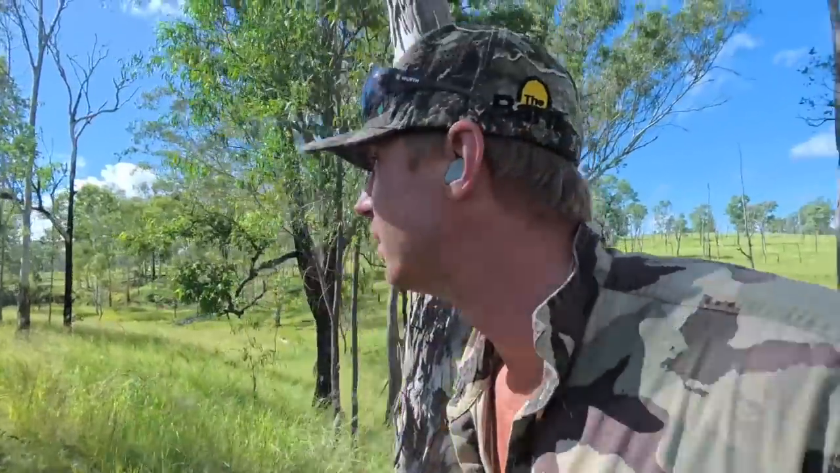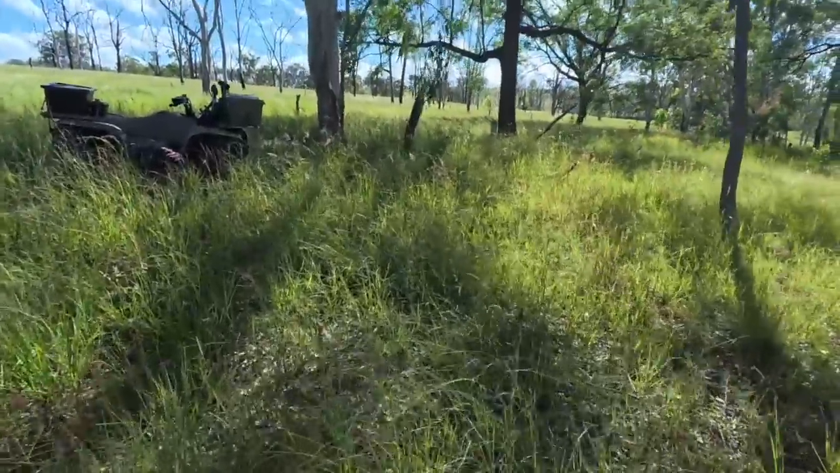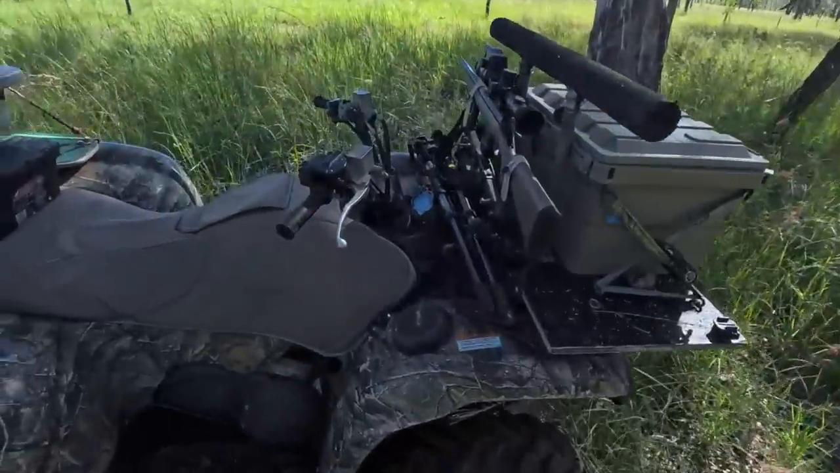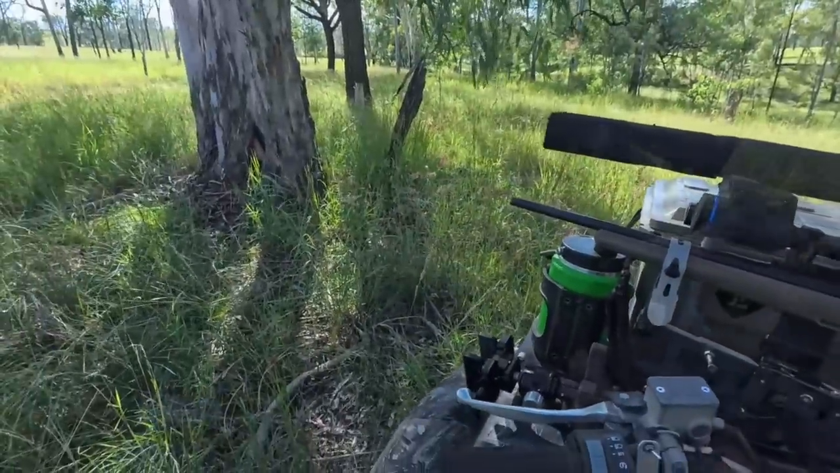But nearly down as far as we came from the other end of the place yesterday. So, there could be dogs down this way. But unless you look, you won't find them, so we'll keep looking.